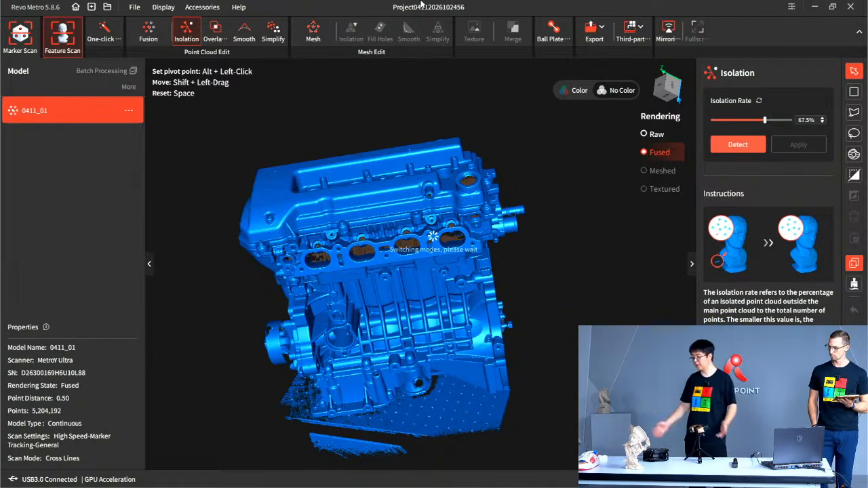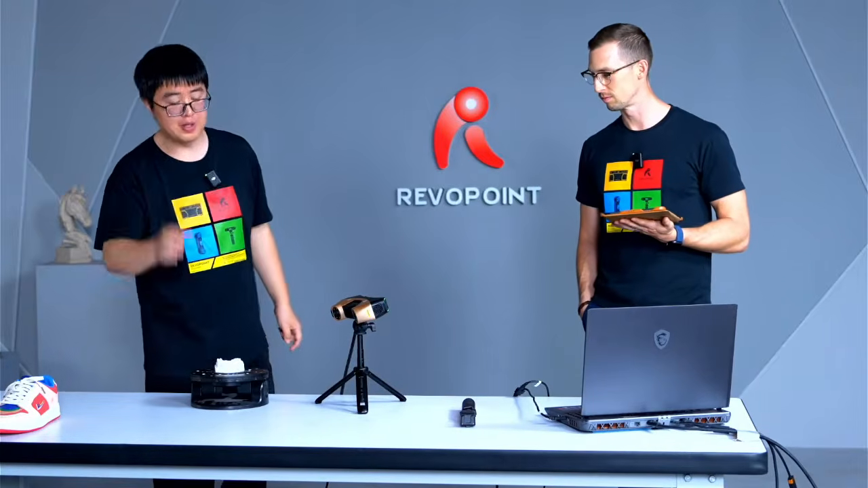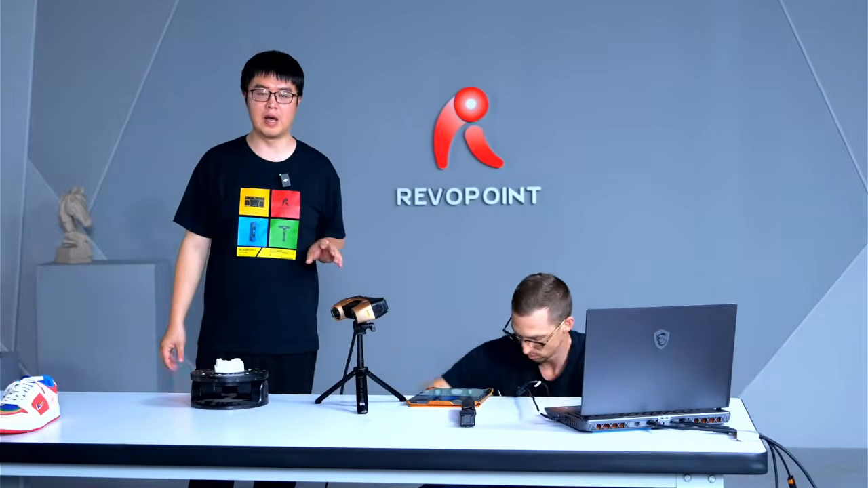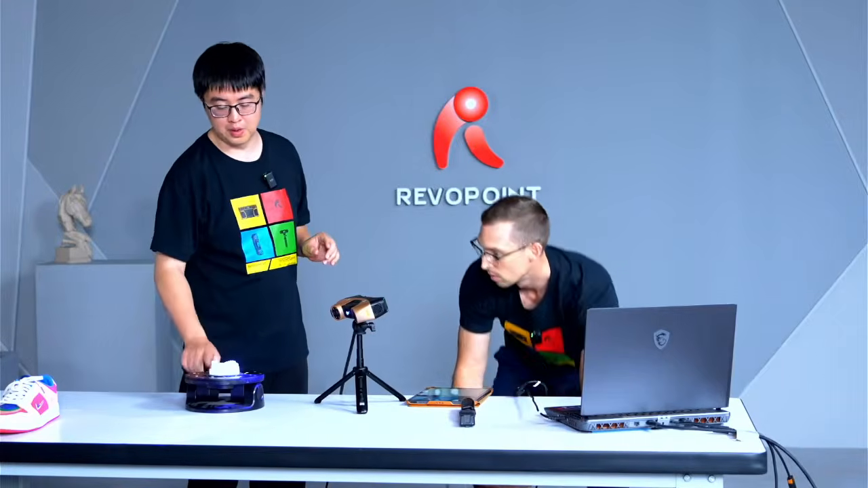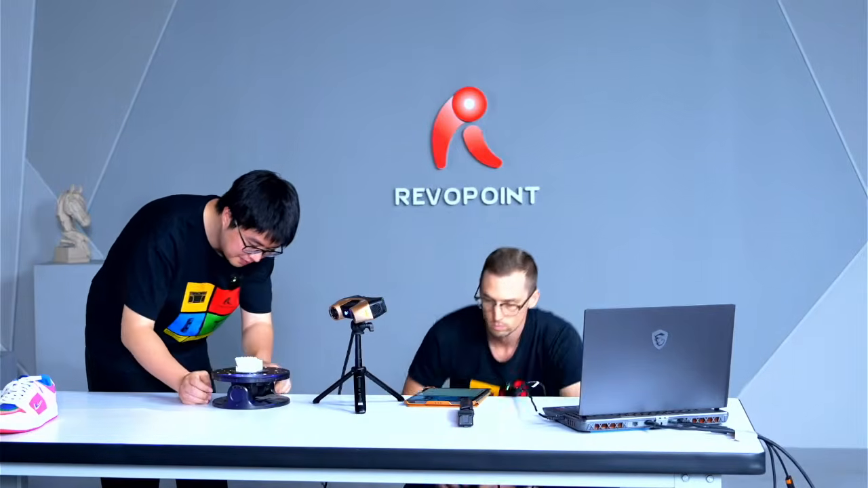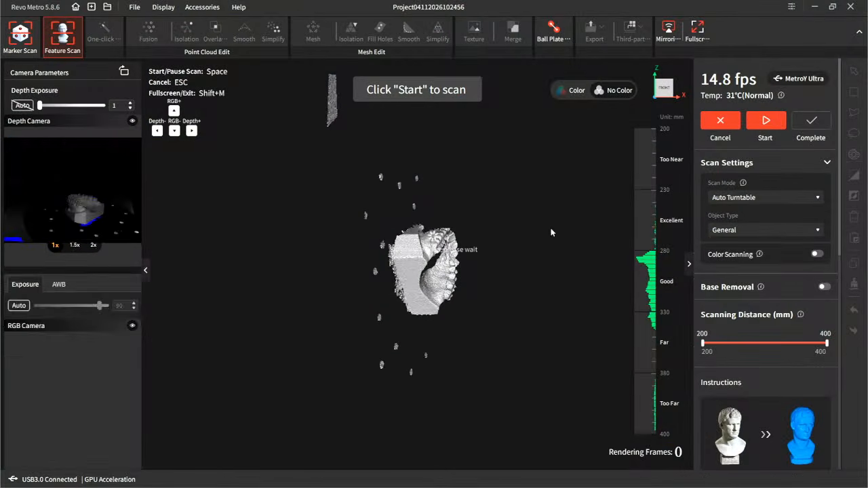Okay, anyway, now let me show you the last function, the auto turntable mode. This mode is for when you want to scan something with great detail and accuracy, and you want zero human interference. Then consider using this auto turntable mode with this dual axis turntable. And to do that, here is what you can choose from. Choose auto turntable.